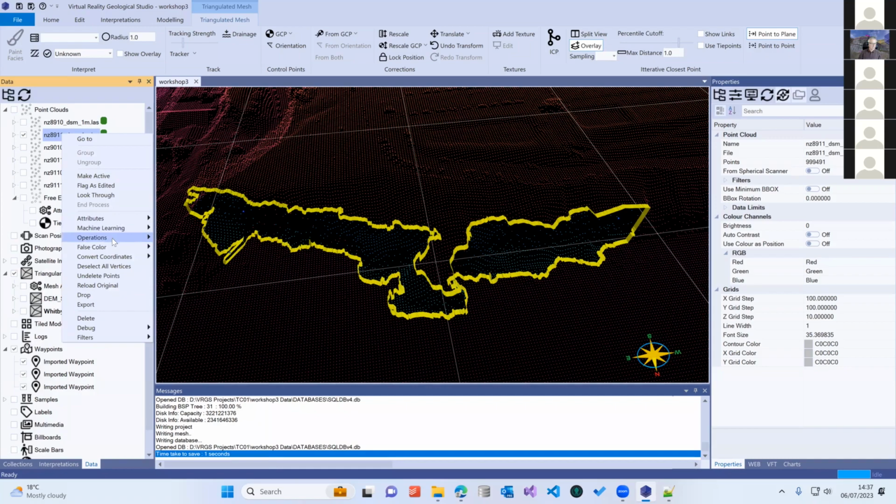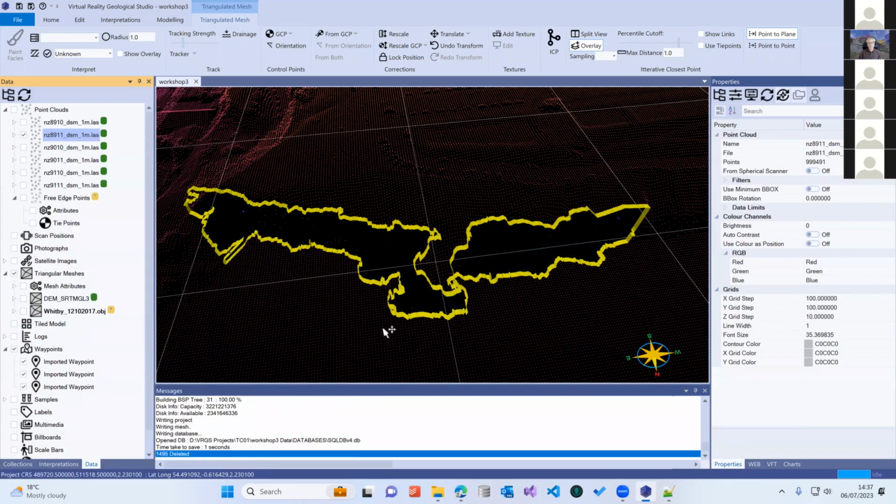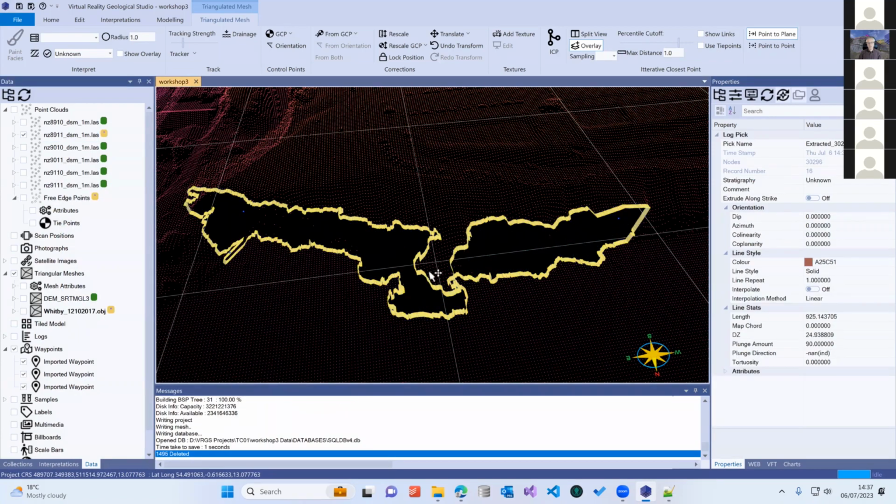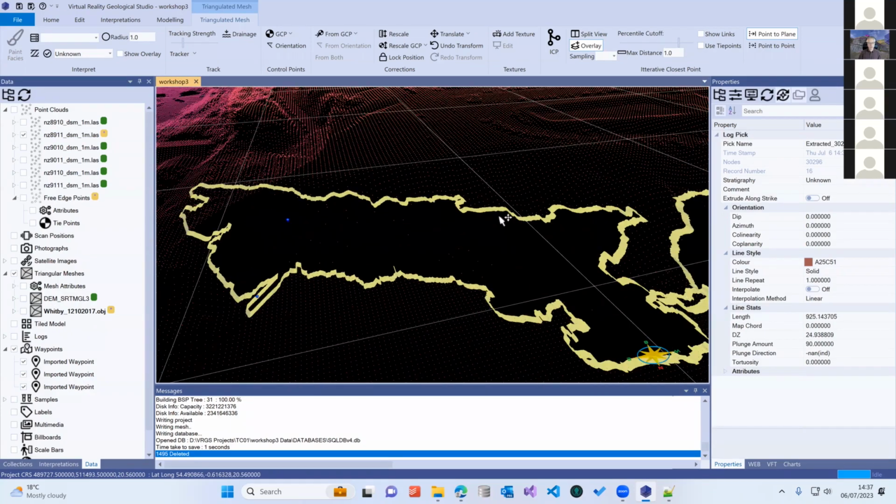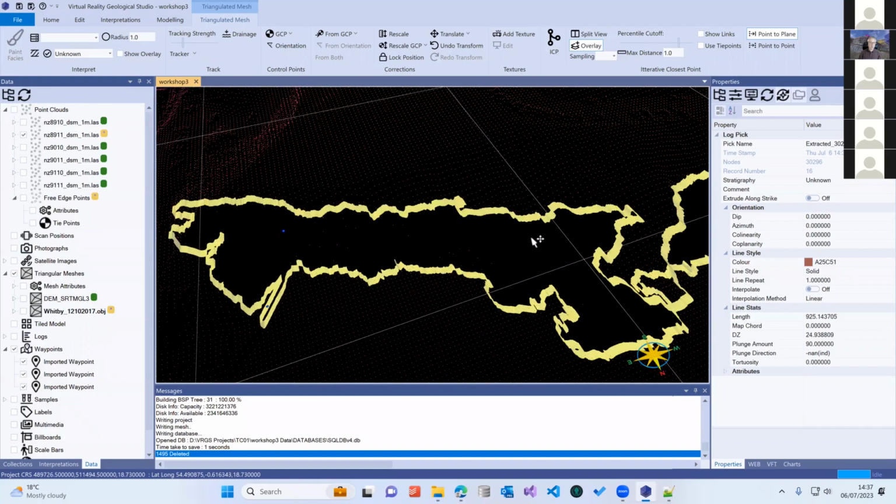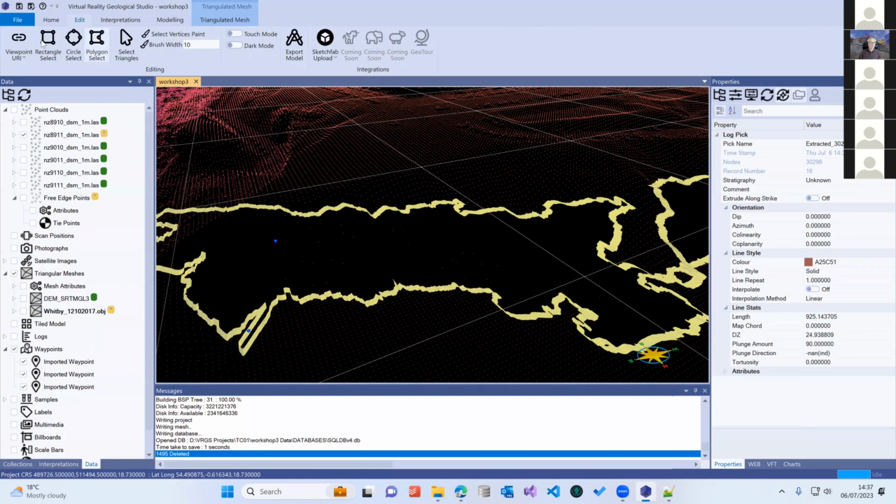I can then in operations, delete selected points, which gets rid of those. There are some other tools if we want to try and tidy this up a little bit more in edit. So we've got some selection tools in here.